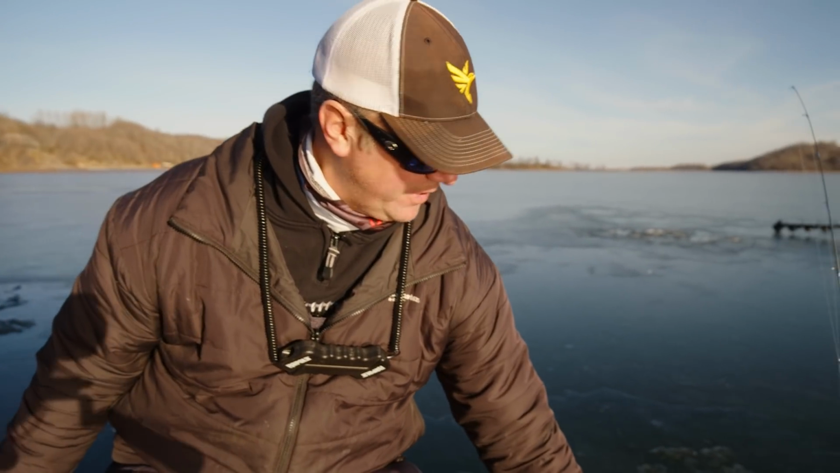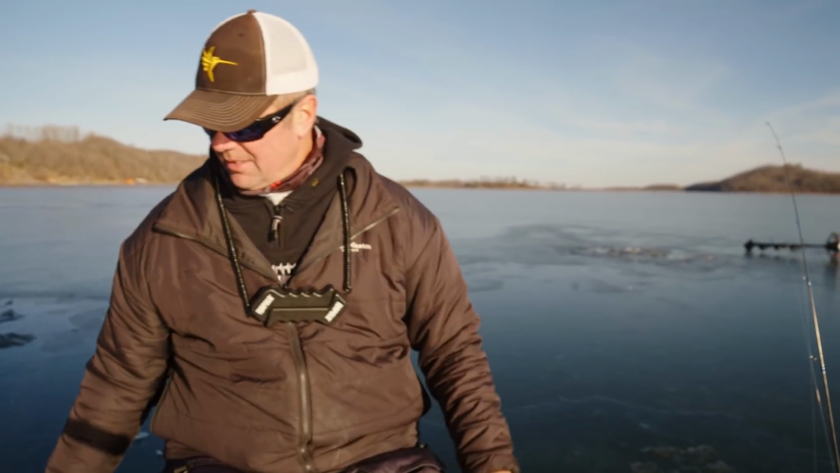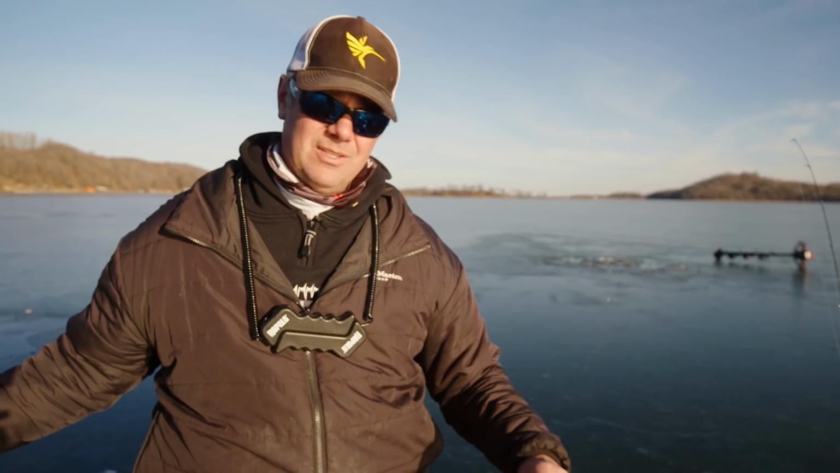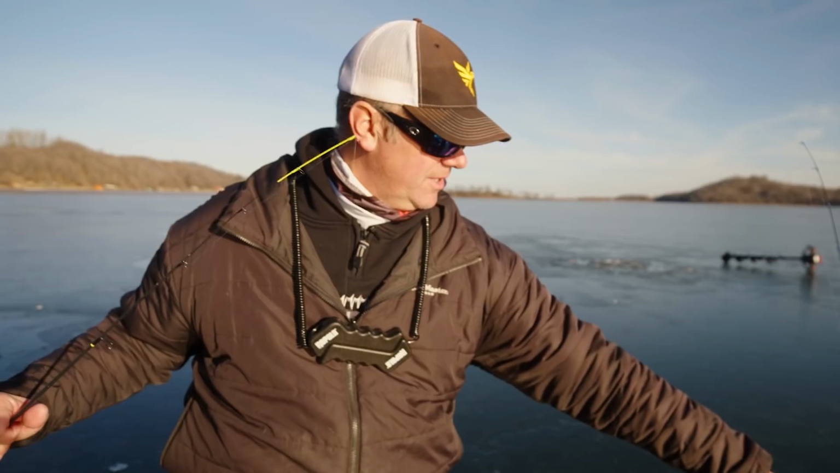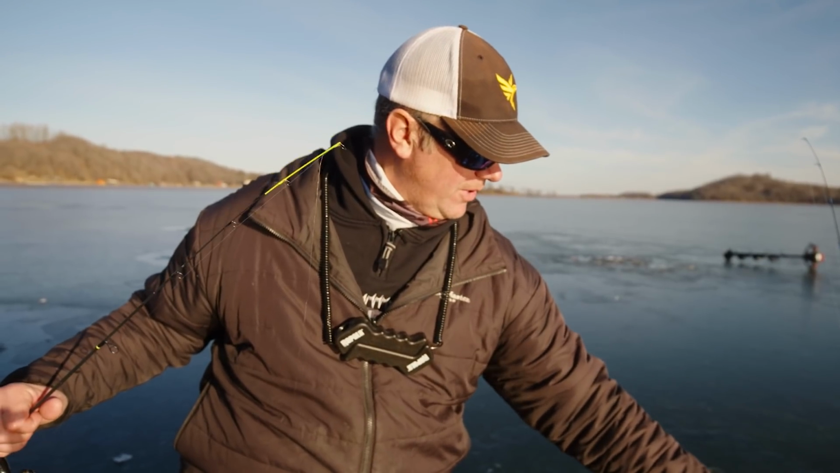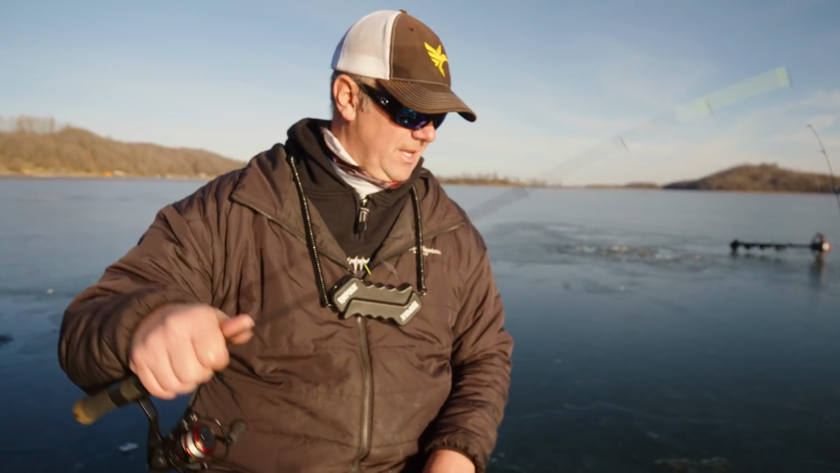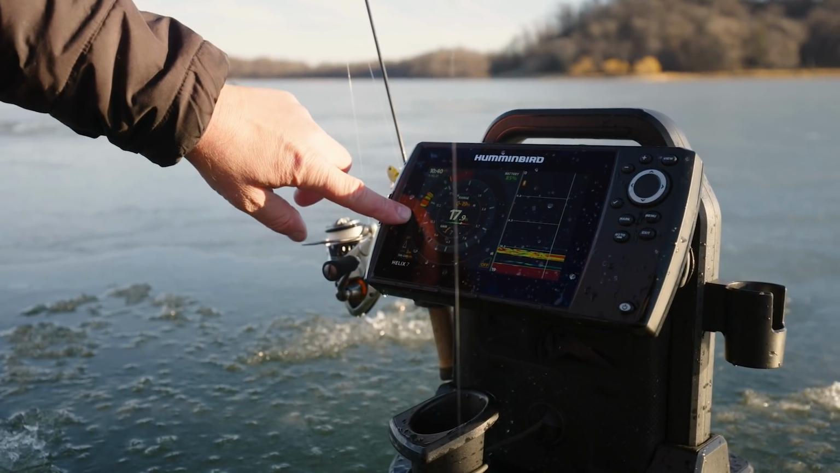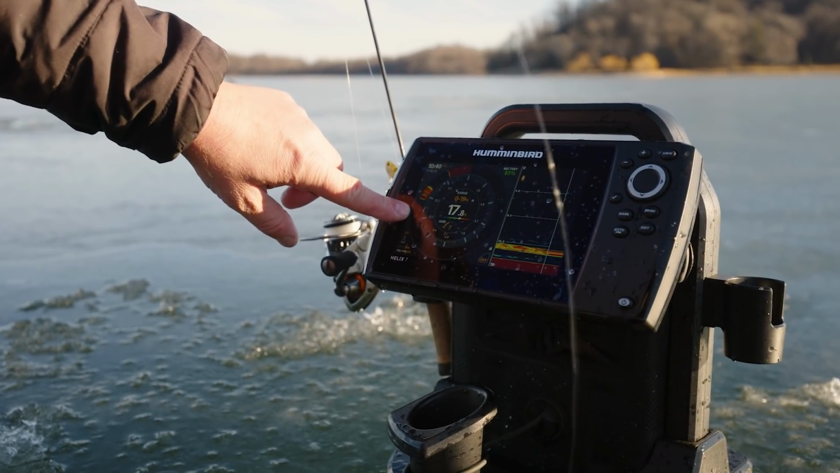But I've got my transducer out of the hole here, and I can see that there's 2 or 3 more down there. One thing you're definitely gonna pick up now as you're looking at sonar footage is these fish are so much lower. Before they were all way up in the water column, and now they've sunk down. You can see my bait right there. Boink, boink.